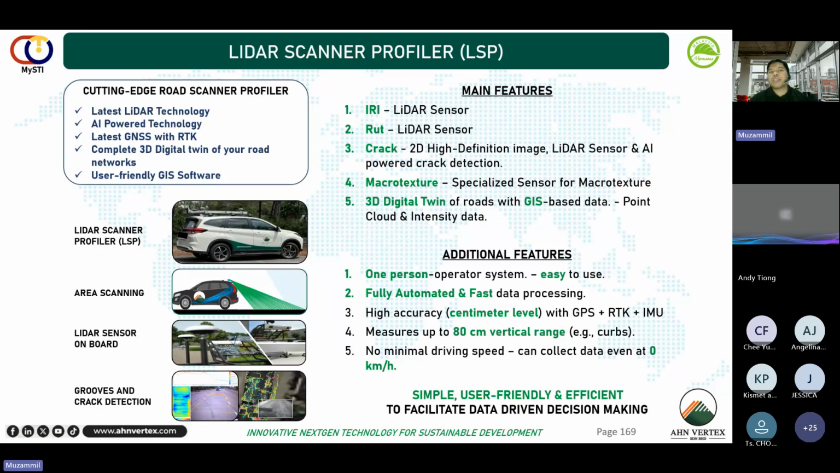So when we talk about GNSS, we are actually talking about the GPS, the location technology. Sometimes when you use a phone, for example, we have GPS accuracy of maybe 3 meters to 5 meters. But with RTK, we improve the accuracy to 2 centimeters. So that is quite impressive for the profiler for this kind of work.